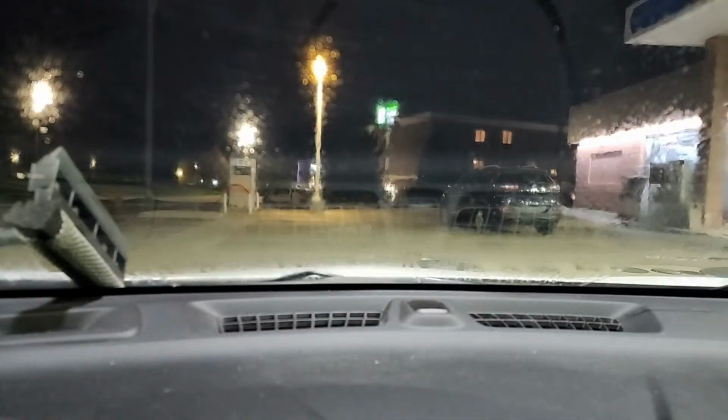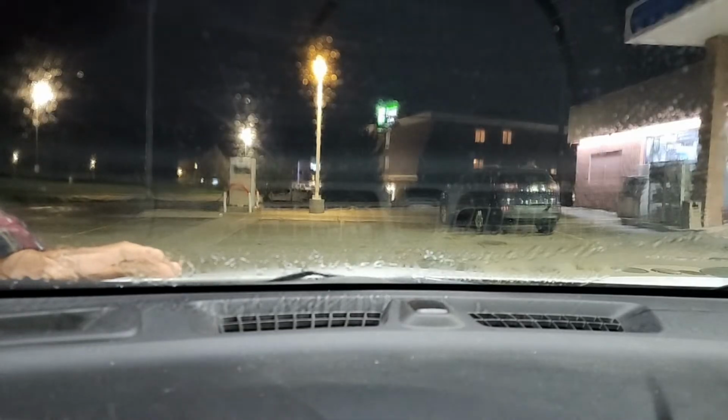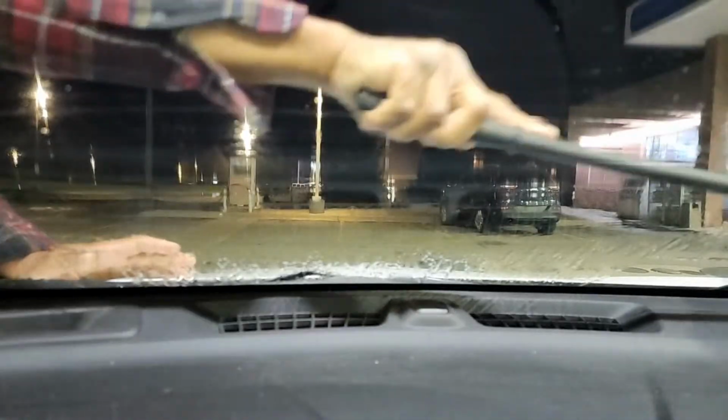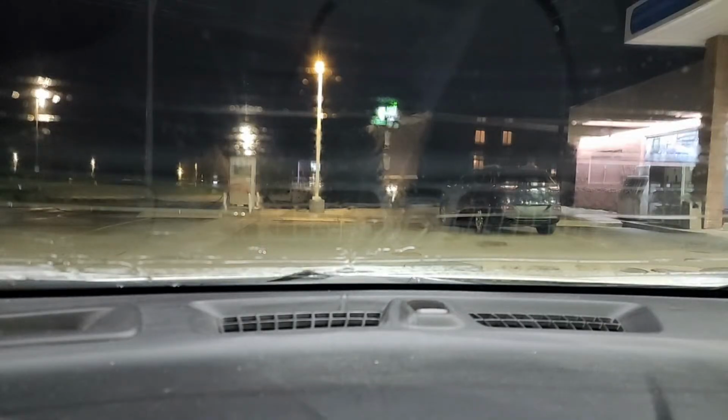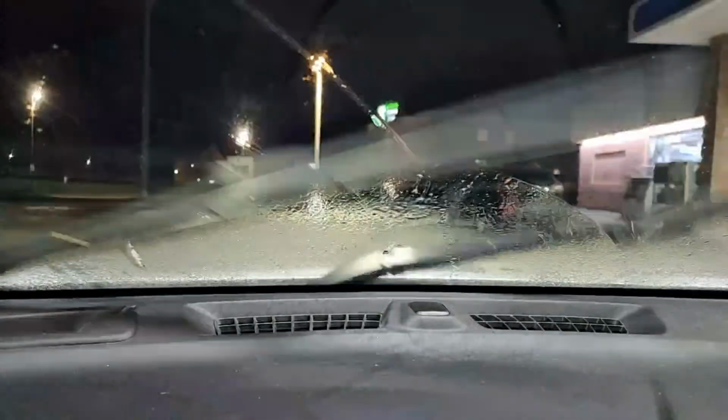You got to clean these windows. Okay? We're going to clean them. This wiper is not that good. Man, I hate this thing. The squeegee is garbage. That is not that good, guys. All right, I'm going to go ahead and start this up. Okay, that's a lot better.